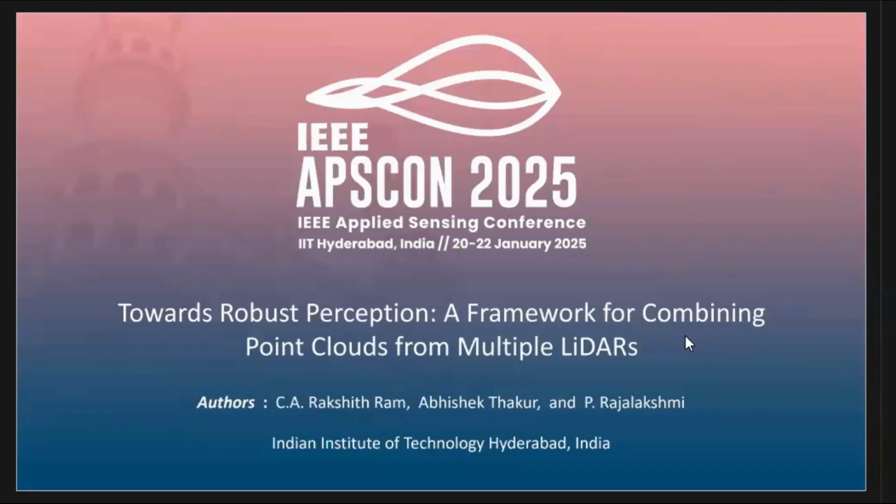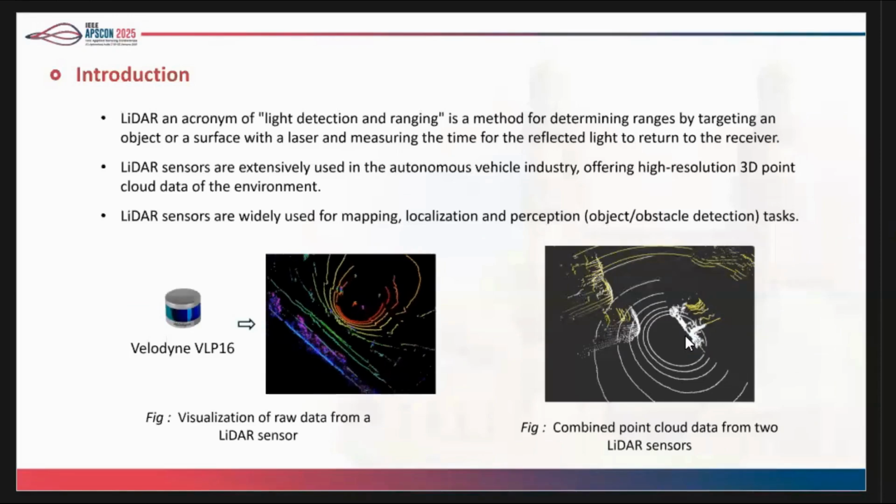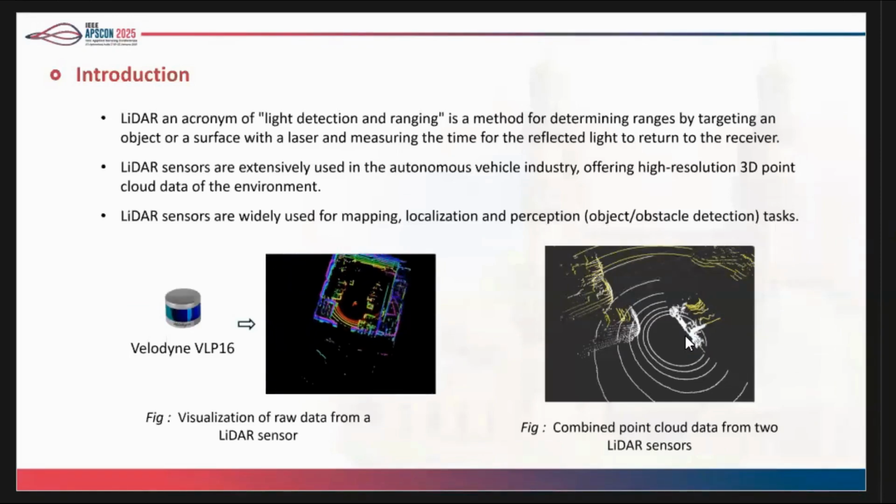We have come up with a robust framework to combine multiple point clouds from LiDARs. This is actually designed for autonomous ground vehicles; we have designed this keeping autonomous ground vehicles in mind. Suppose we have multiple LiDARs coming into the picture. We have developed a small framework to process the data and get a robust output.